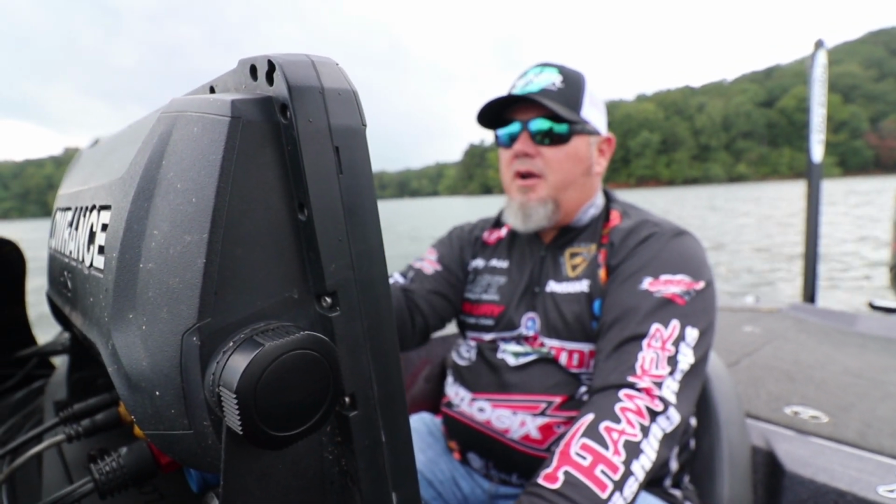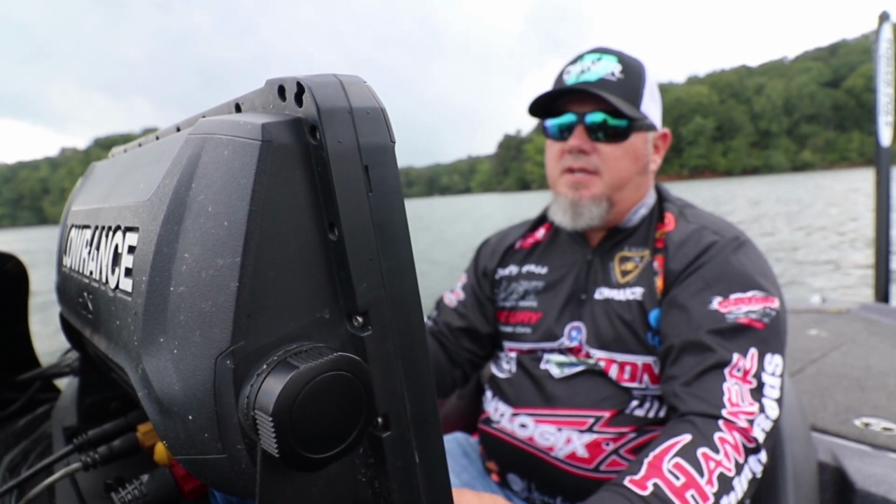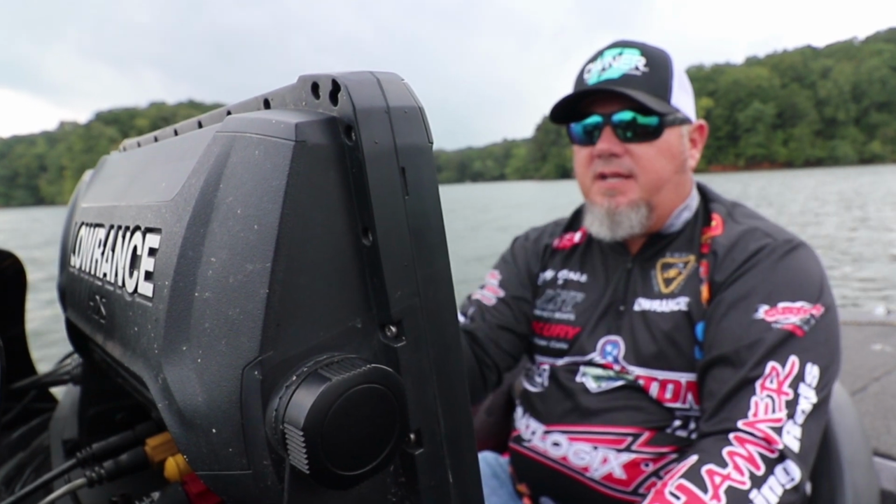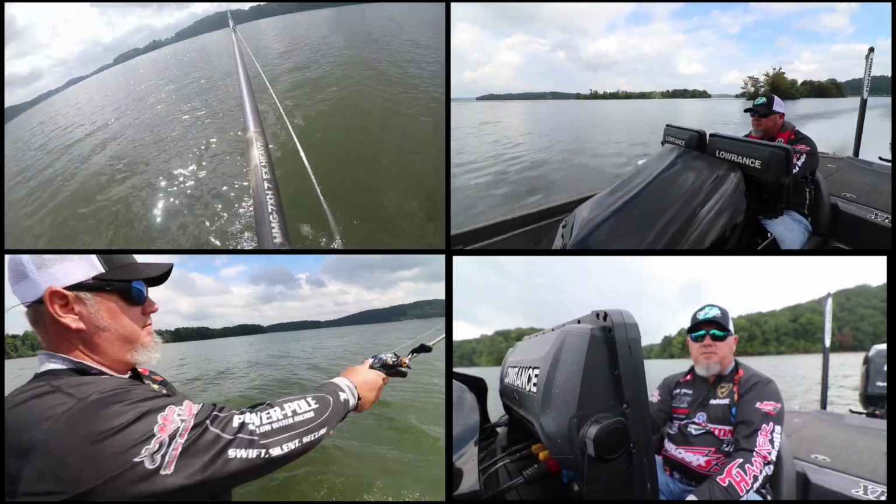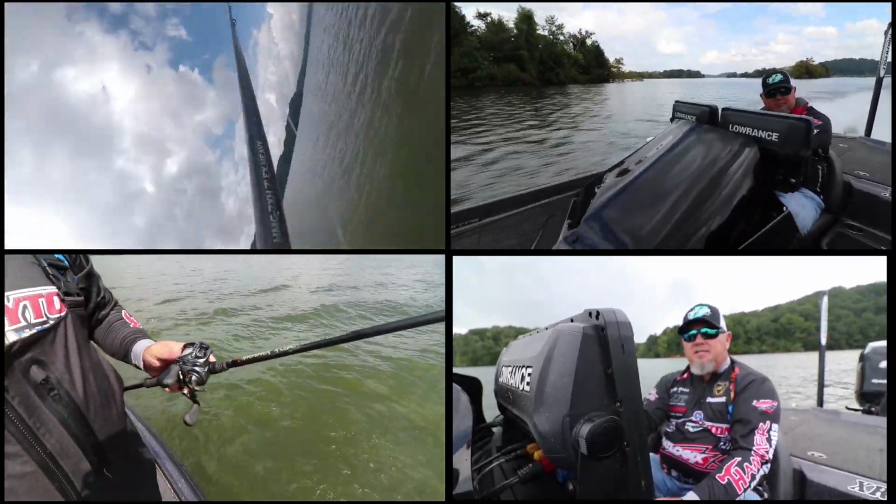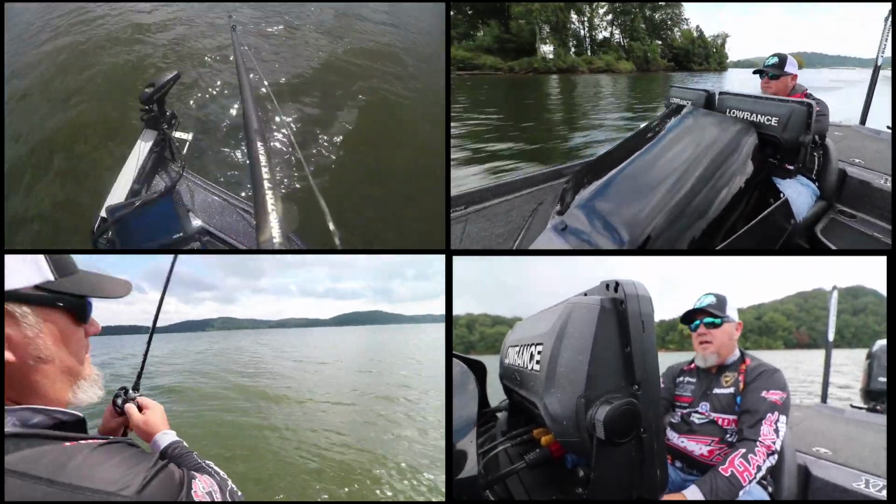Just a quick setup on my graphs. I'm running two Lowrance HDS 12s side by side, and what I'm doing is splitting my side imaging down here at the bottom, and I've got down imaging on my left-hand side, and of course I'm running my map. But what this does is, whether I'm fishing wintertime, summertime, spring, whenever these fish start relating to this bait and piling up in these ditch mouths, on these underwater islands or on these creek ledges, I can idle through